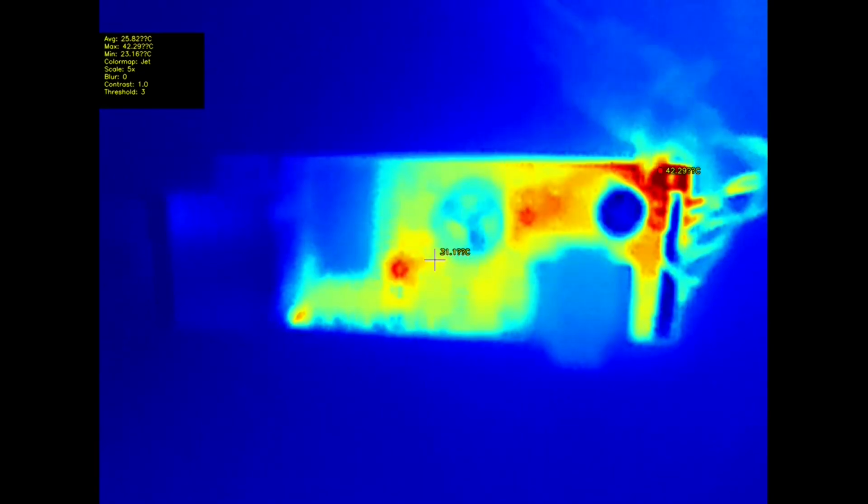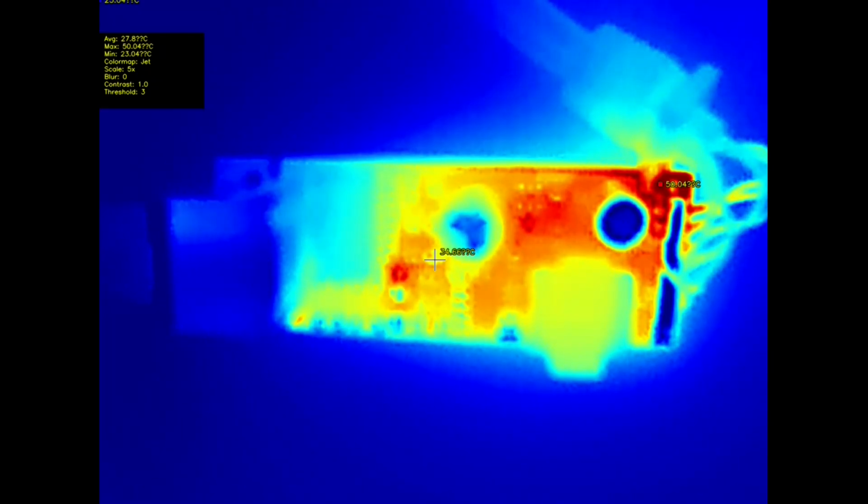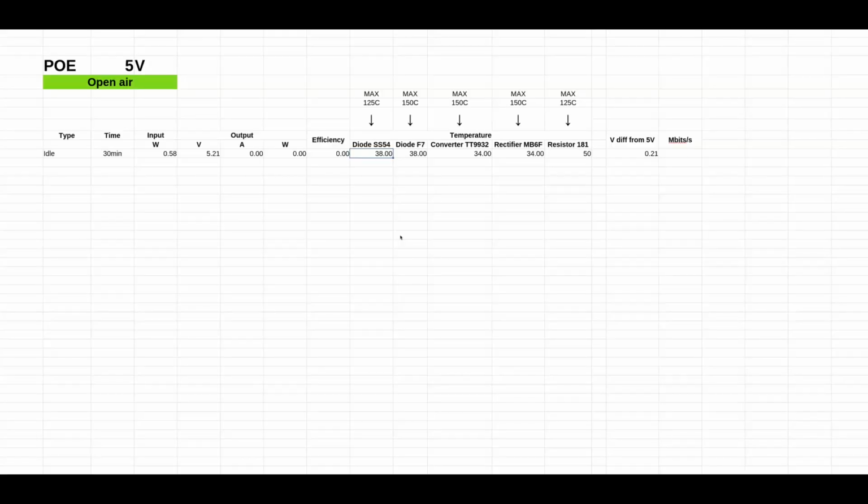So these are open air, so it is without the case. On idle, yeah, almost 0.6 watts of input, 5.21, everything's good. Here's the component temperatures, the volt difference from 5 volts, megabits per second if tested on Ethernet, efficiency and output amps and watts.